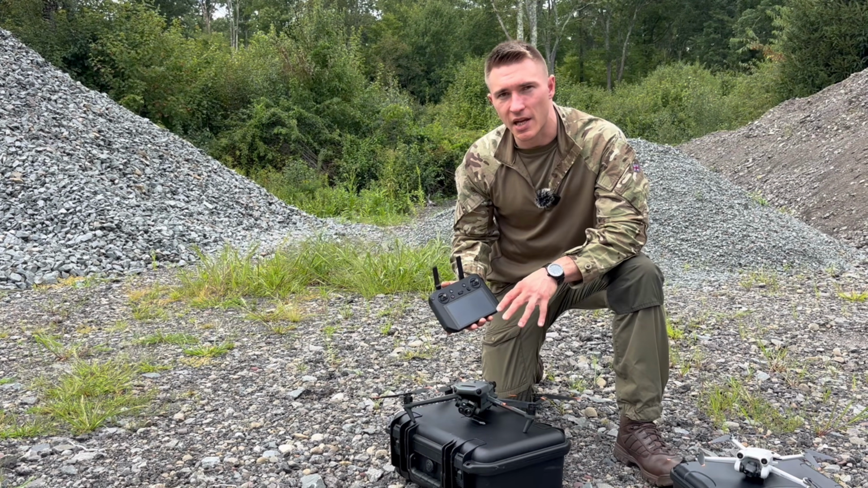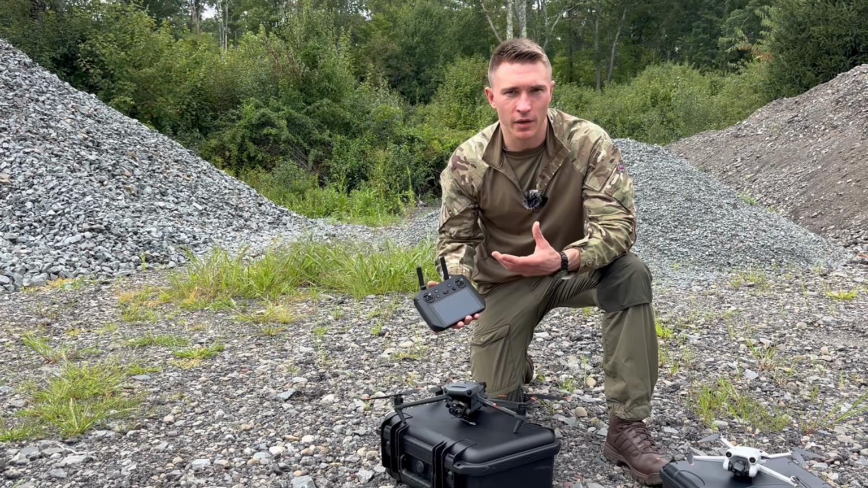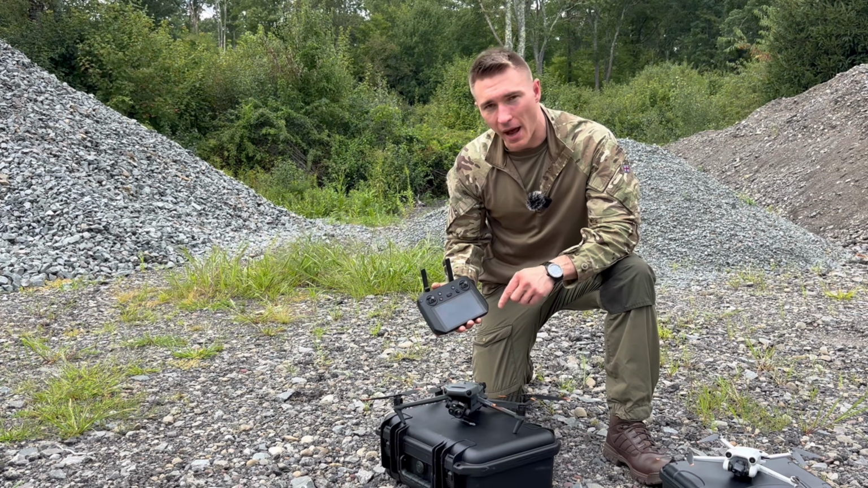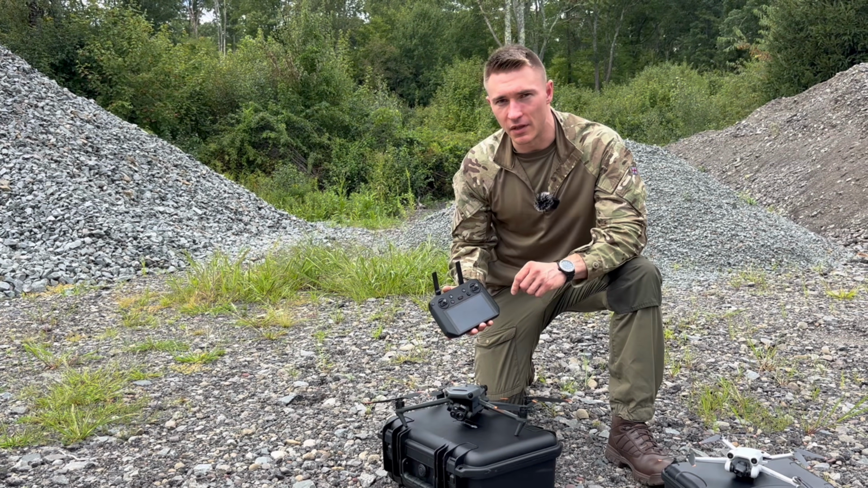Now again, that's fantastic for area reconnaissance and surveillance, which is what we're going to be focusing on today. But remember, when these have payloads and are doing an active mission, you're either very close to the enemy or the battery life is going to be very low. And again, if the weather's bad, that's the biggest Achilles heel of these drones.